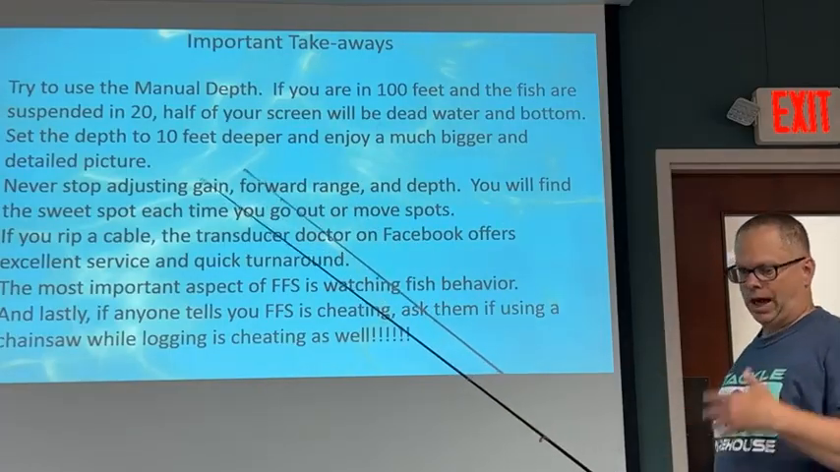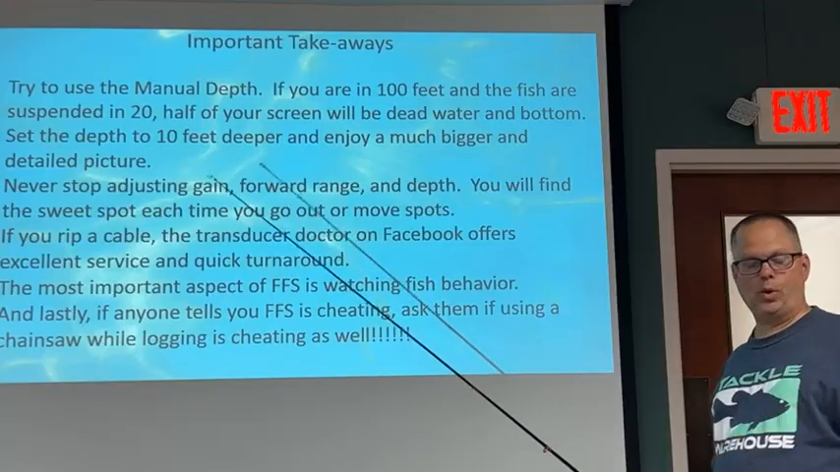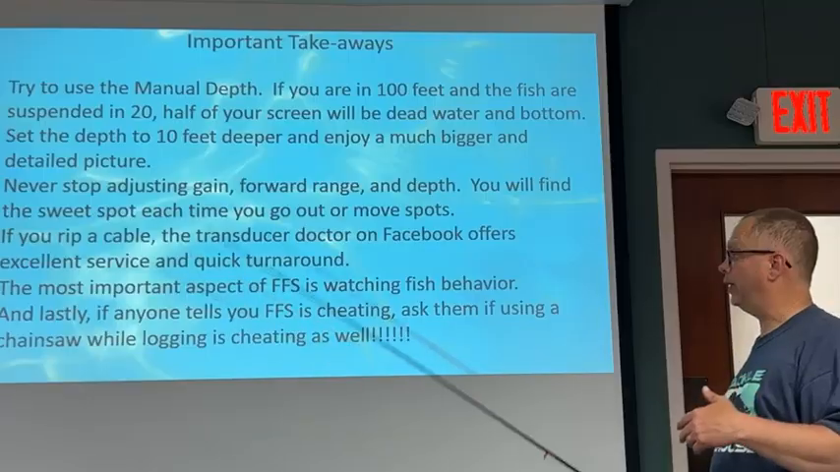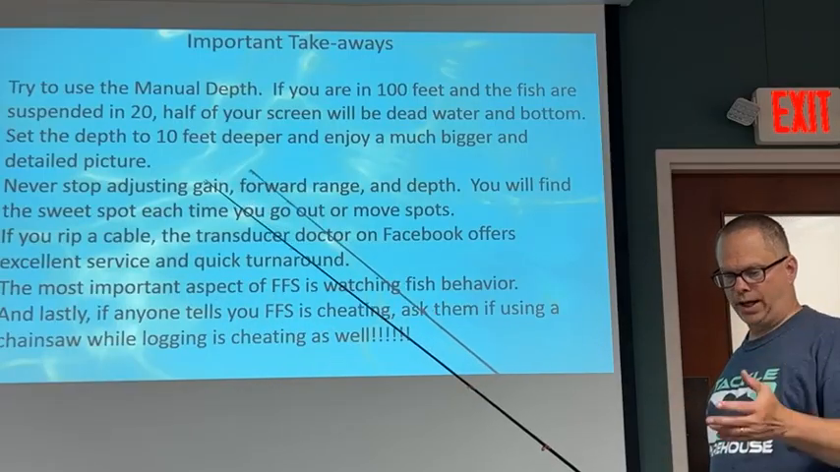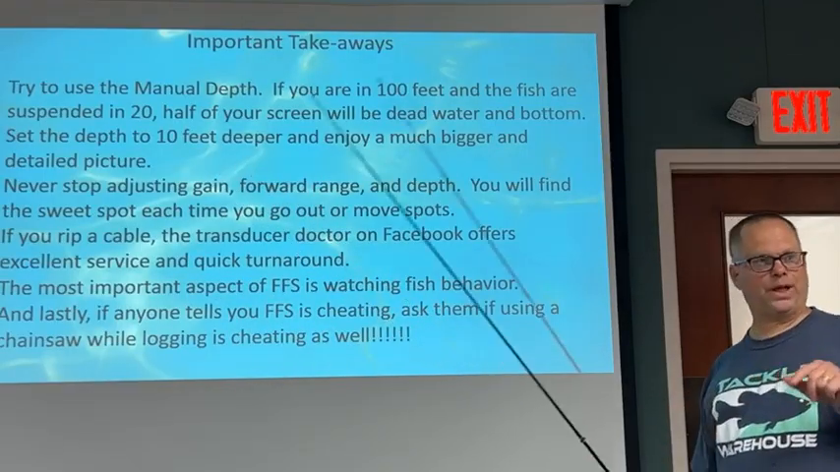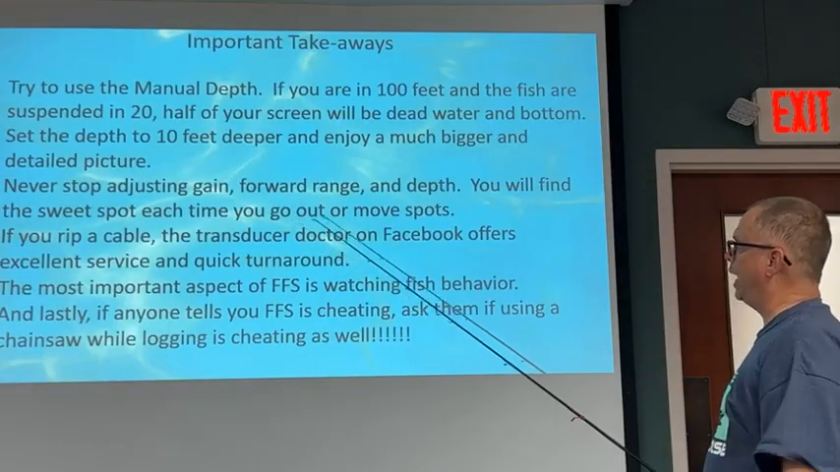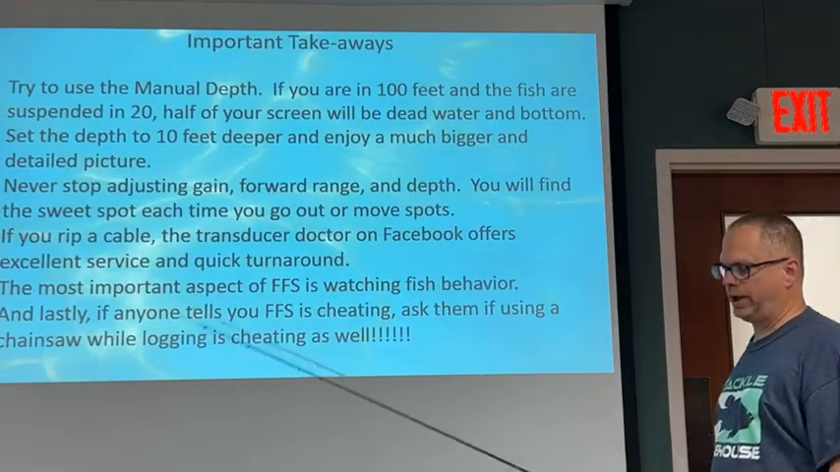Now, I can kind of look past the fuzz. Of course, having more gain, being more sensitive, is going to allow you to see more targets. So I've gotten to where I can kind of look through some of the fuzz. So sometimes I jack it up and you can still see your targets. But never quit playing with your gain. It's really important.